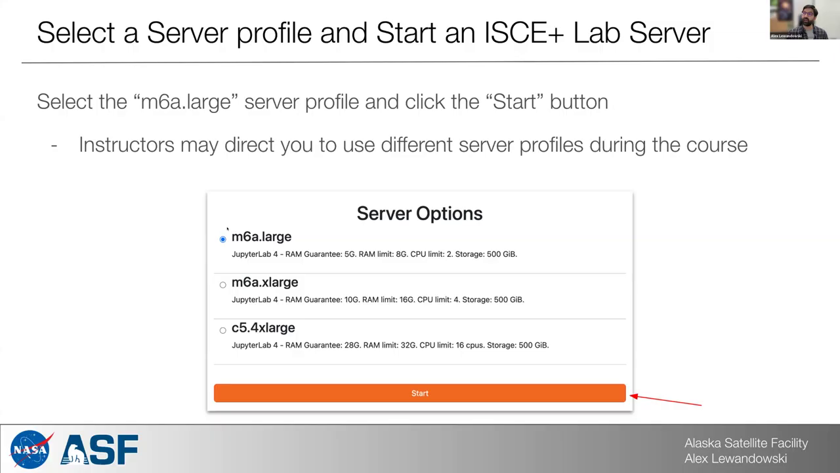These names here correspond to AWS EC2 instance types. So there's the M6A large, extra large, and then a C5 4X large. And their memory and CPU resources are listed here in the server option descriptions.